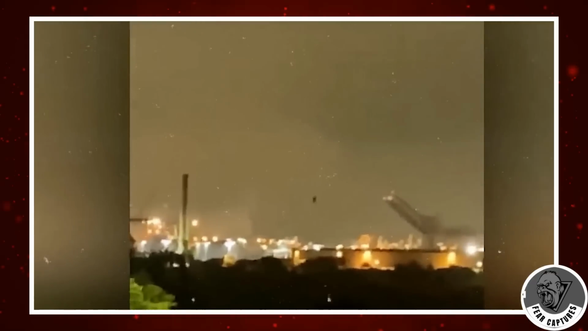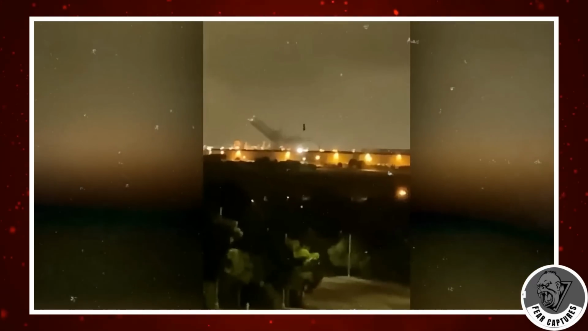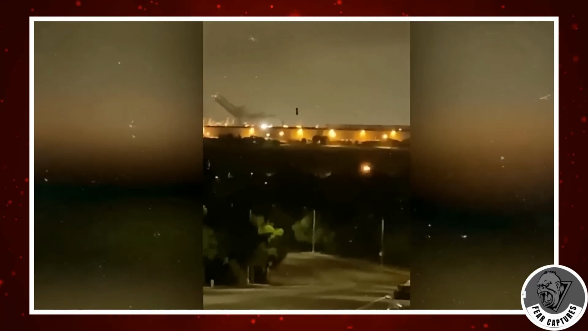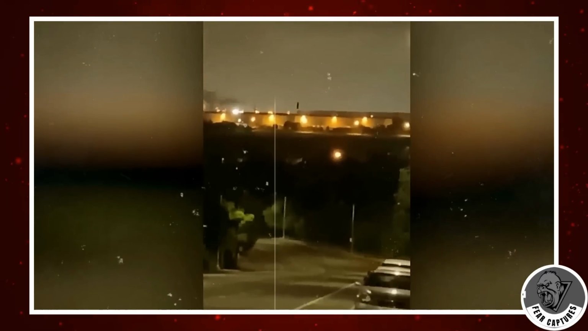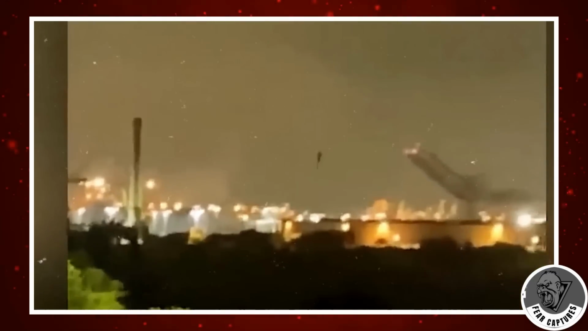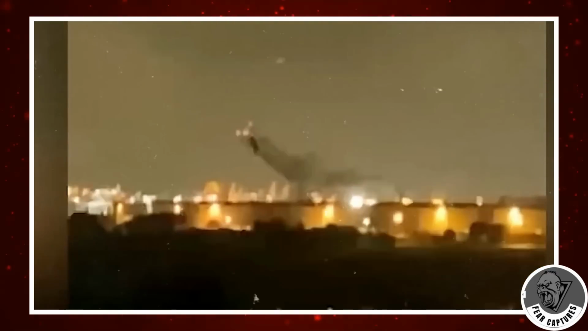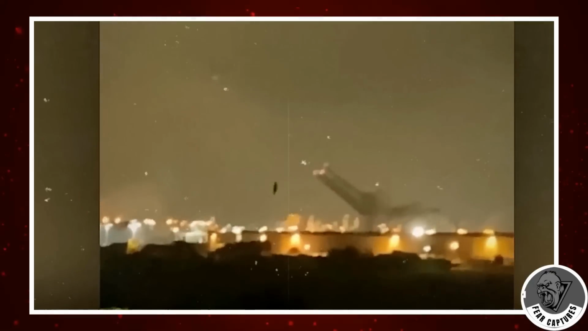Hey TikTok fam, you've got to check out this mind-blowing video filmed against the night sky. The city lights in the background make it all extra mysterious. But hold on, things are about to get even weirder. There's this strange thing up in the sky that's got everyone puzzled. Picture this, an object just hanging in the air, doing its thing.